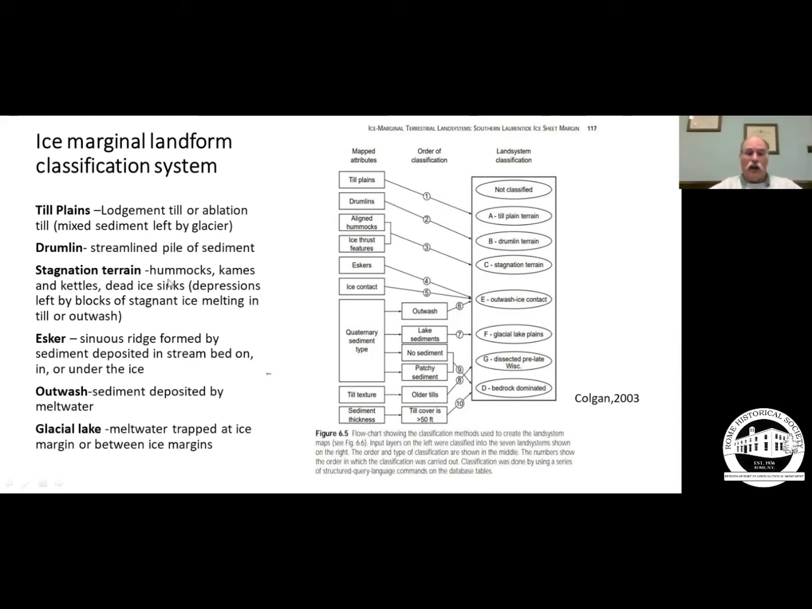Stagnation terrains, hummocks, kames, piles of sediment, kettles, depressions left as ice blocks melted out and left a hollow. Dead ice sinks, again, depressions that are left by the blocks of stagnant ice. An esker, a sinuous ridge. And eskers are typically found near the outwash or the ice contact areas.